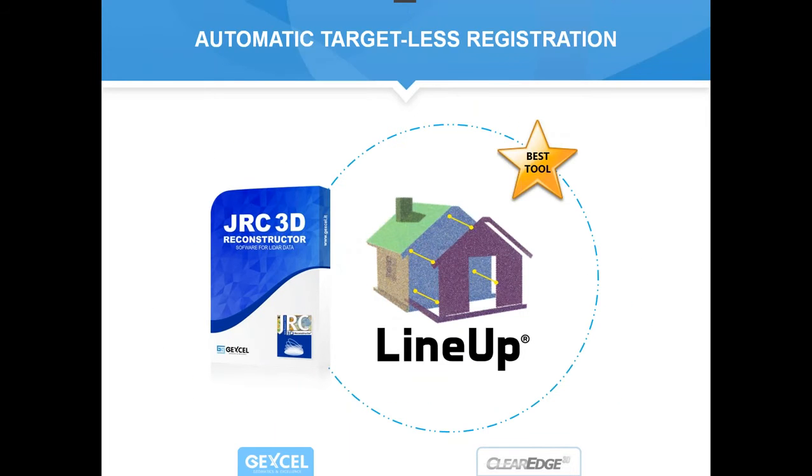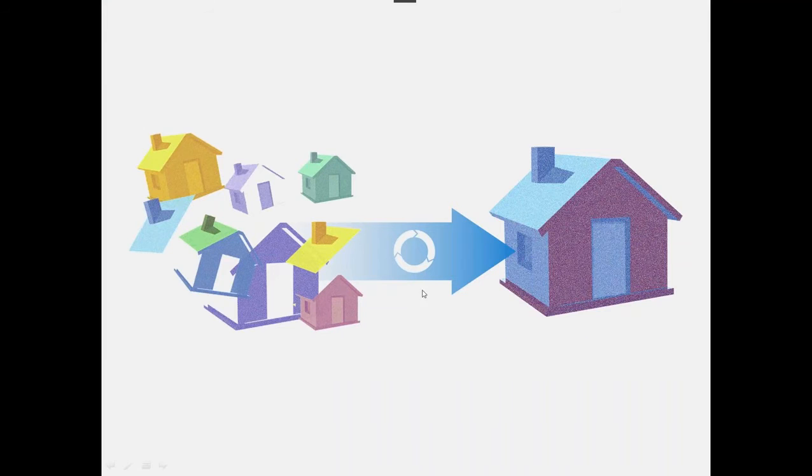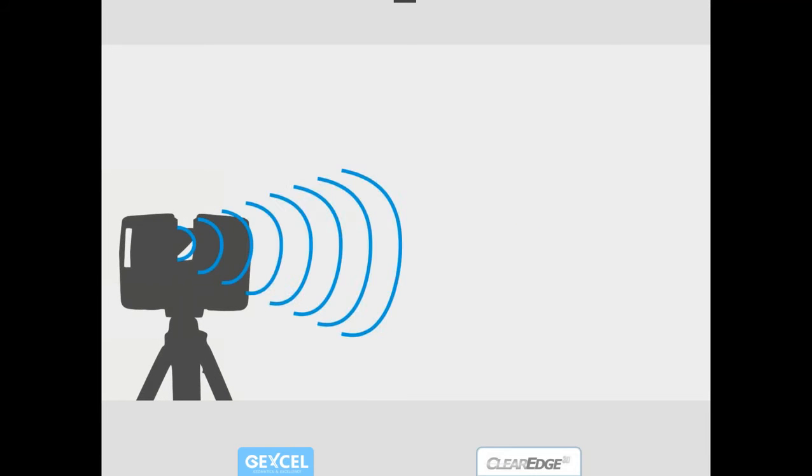I want to concentrate my presentation especially on LineUp. That was the focus also of the previously described workflow. And to do that, I will show you and describe to you a video that shows how the LineUp Pro tool works. To do that, I've used 19 Faro scans, around 40 million points, and I use LineUp Pro to do the alignment. So let's start the video.